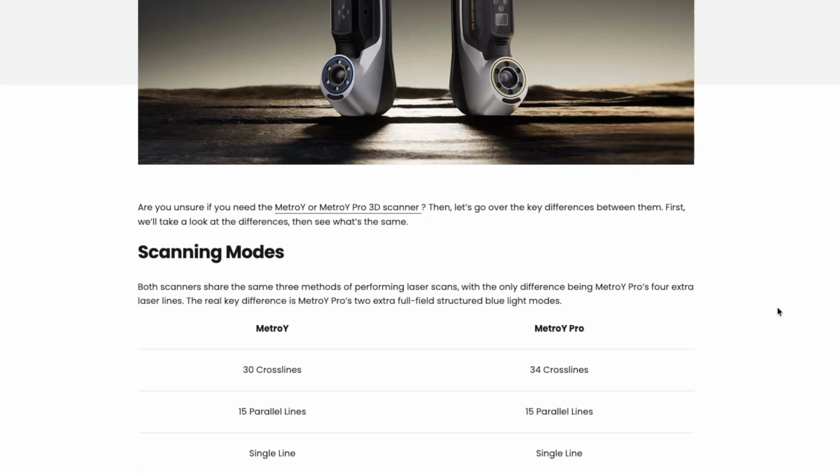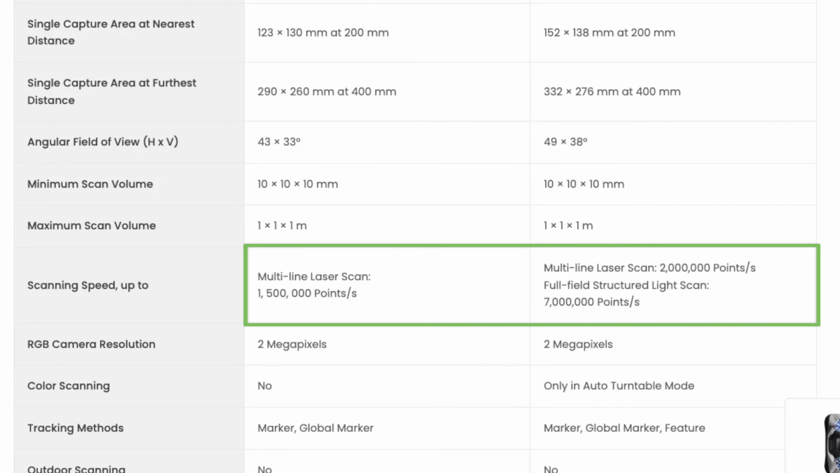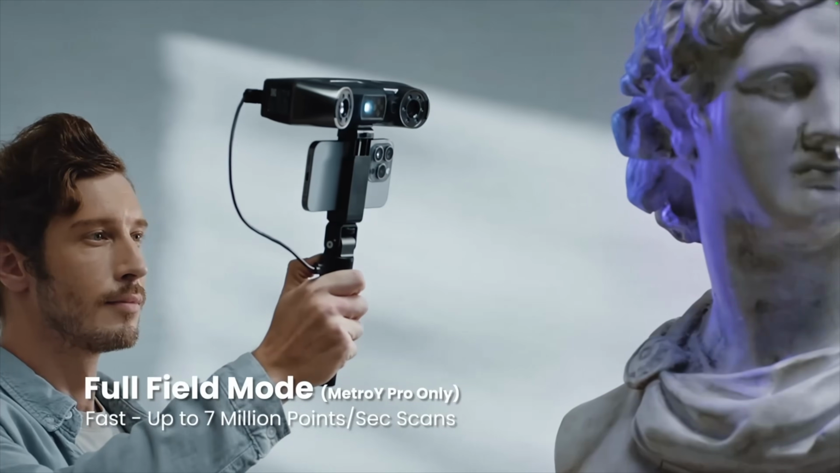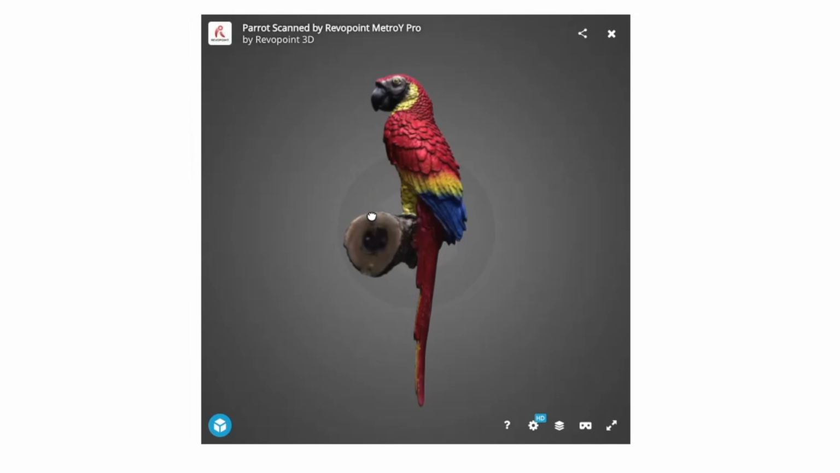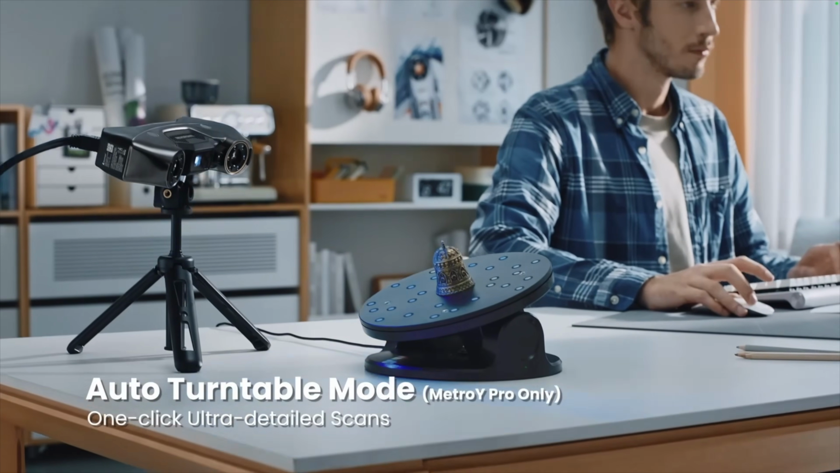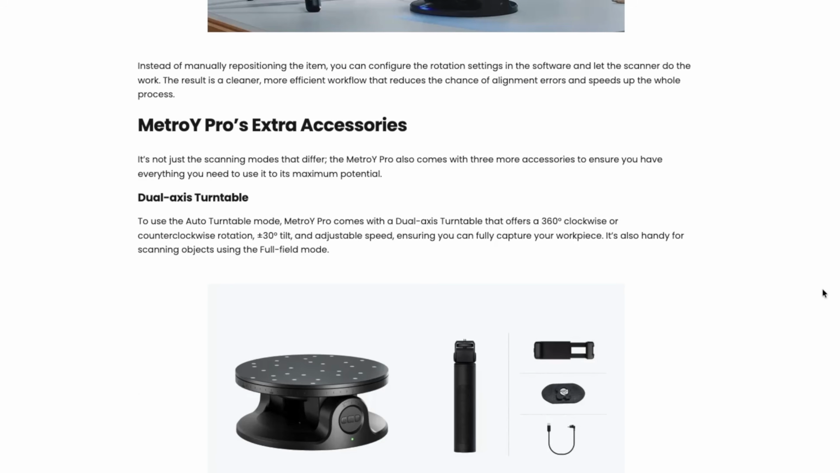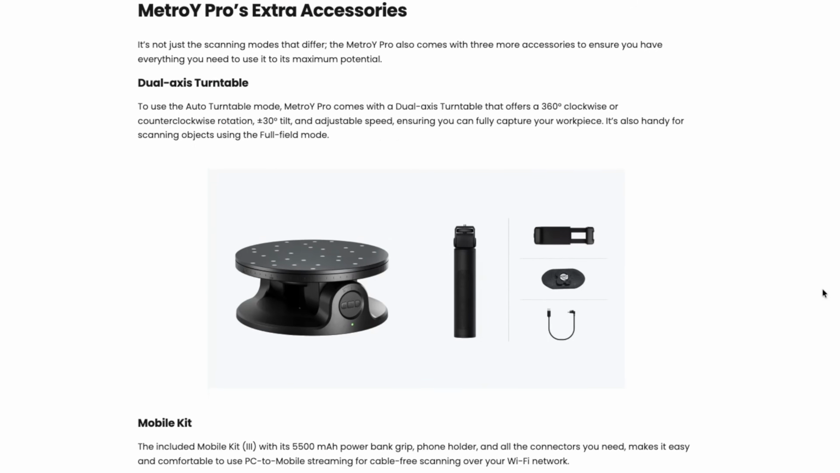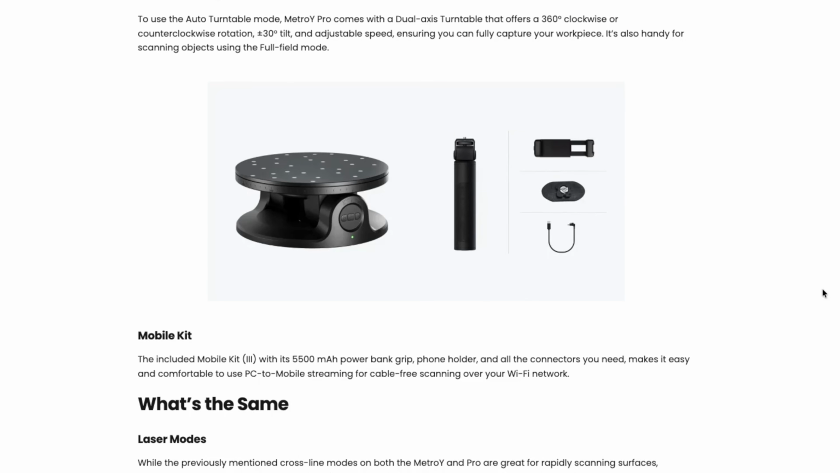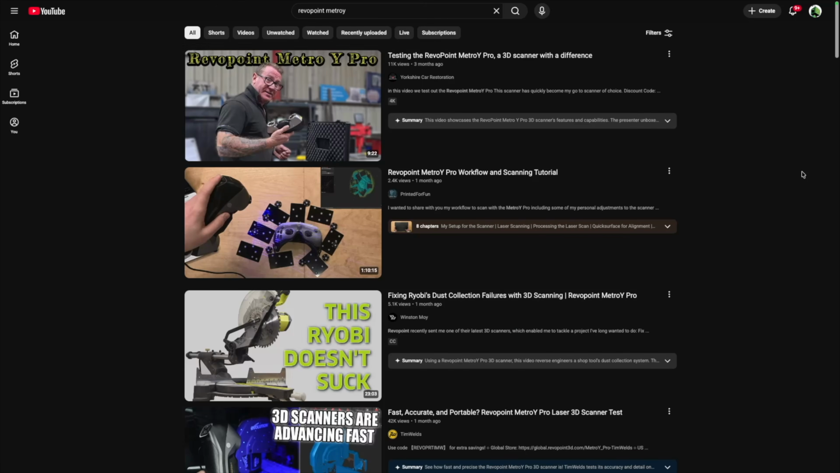Some of the key differences between the MetroY and Pro come in the form of faster scanning speeds, full field structured light scanning, color scanning in auto turntable mode, additional tracking methods, and support for their dual axis turntable. There are a few other differences as well, so if you're interested in checking that out, I will have the link in the description.